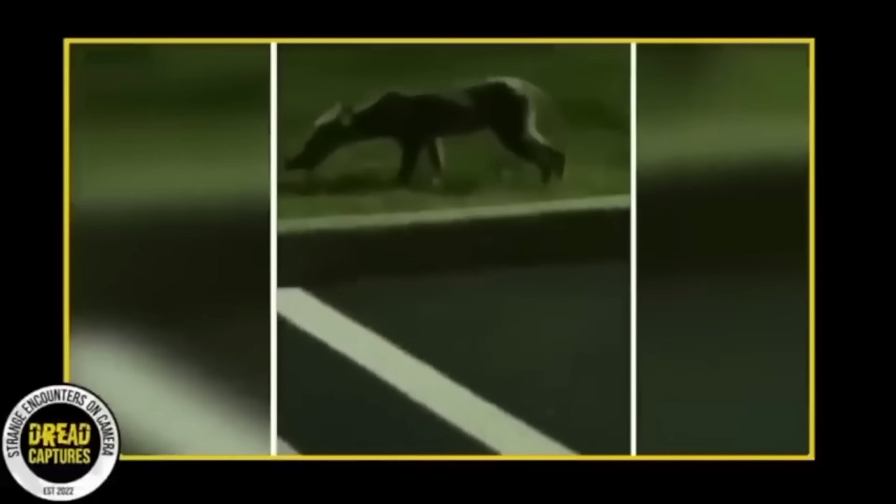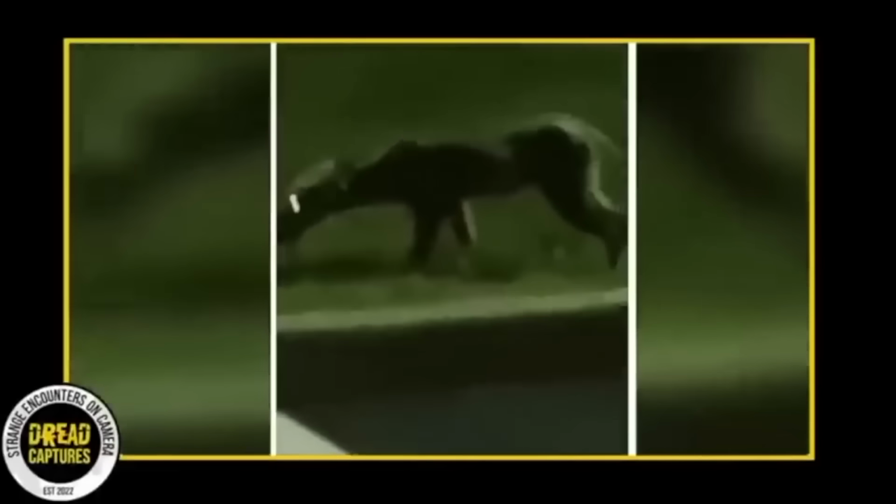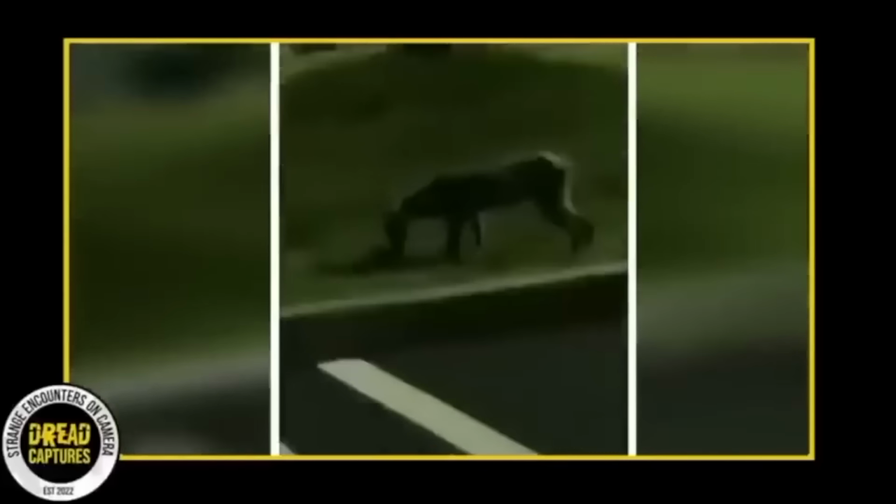The term chupacabra is Spanish and translates to goat sucker, which originates from the creature's reported habit of feeding on livestock, particularly goats. You can't miss its long, lean body and an extended tail, features that are commonly associated with descriptions of chupacabras. It's interesting to note that chupacabra's first sightings were reported in Puerto Rico in the mid-1990s. Since then, sightings have been reported as far north as Maine and as far south as Chile.